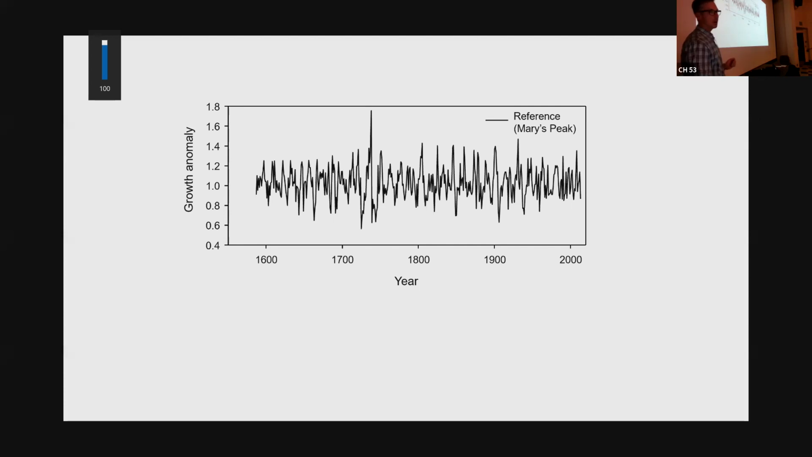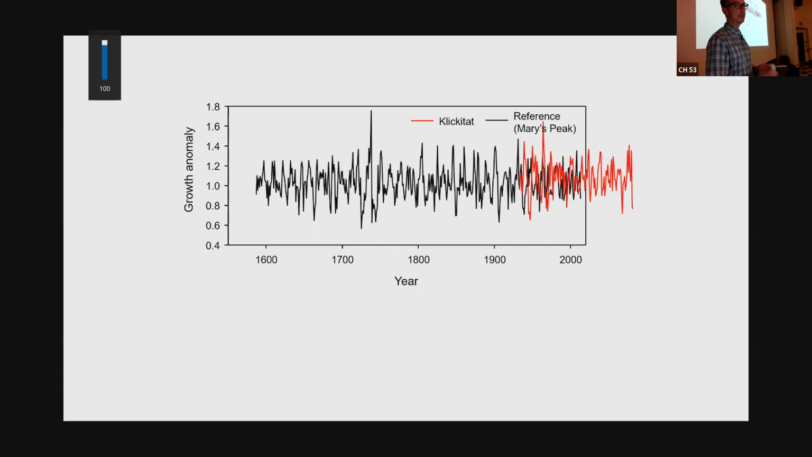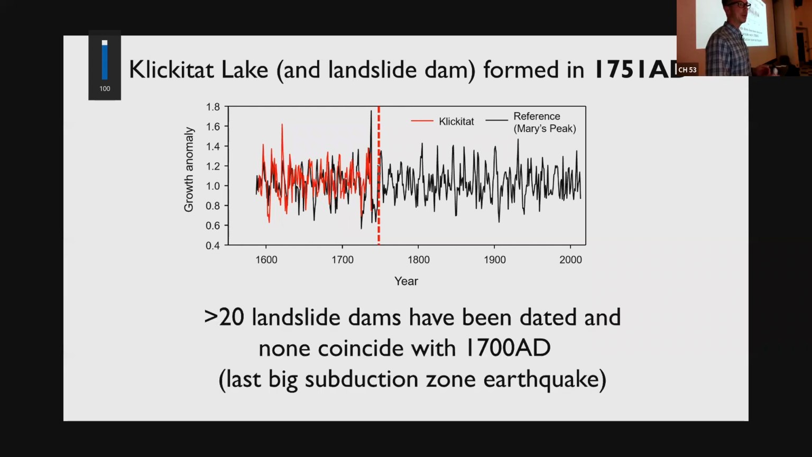So this is the barcode I just showed you of these living trees from Mary's Peak. Here's the little chunk of barcode from that chunk of wood from Klickitat Lake. And this is not how we do it, but this is visually hopefully appealing. And you can see, you can match it up in a way that statistically is by far the only explanation for the age of this tree. And this particular one happened in 1751. I thought for sure this was going to be the one that was 1700, but it was about 51 years too late. So it didn't match up with this last subduction earthquake.